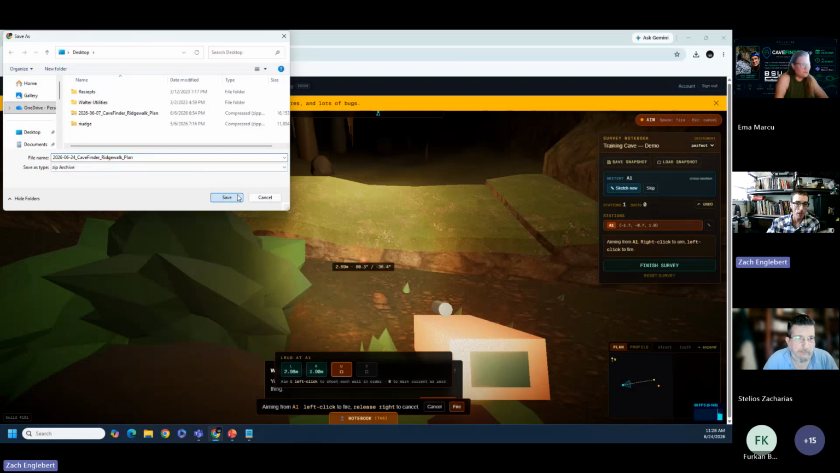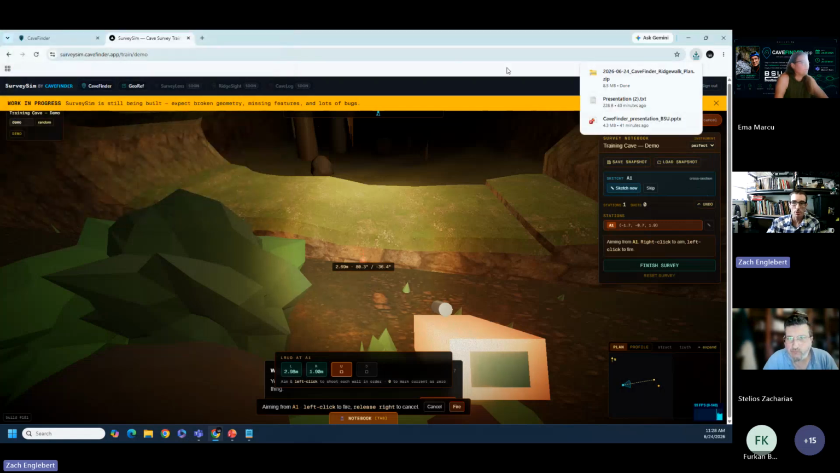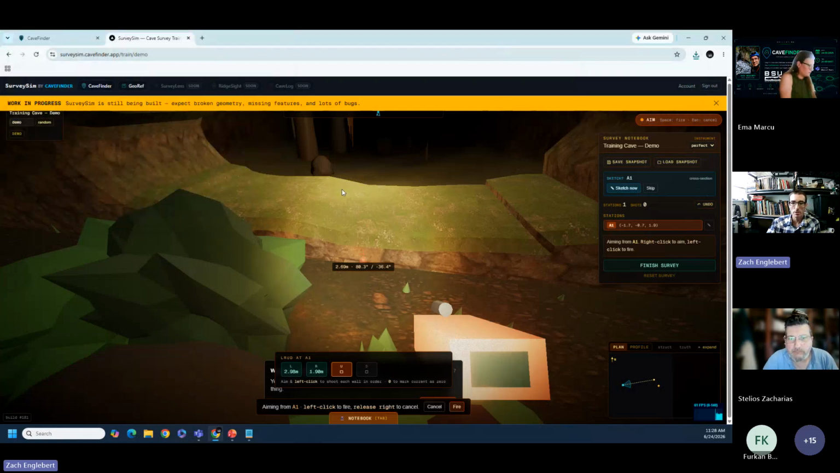Oh, there's the ridge walk plan done. I want to show y'all this real quick because people think it's cool.